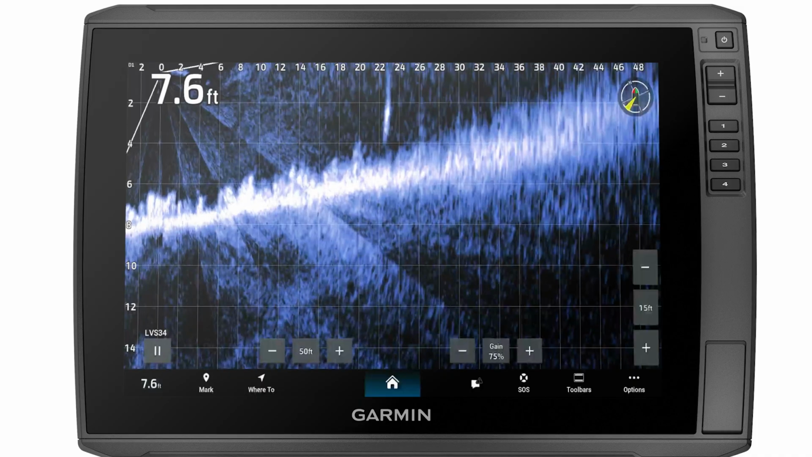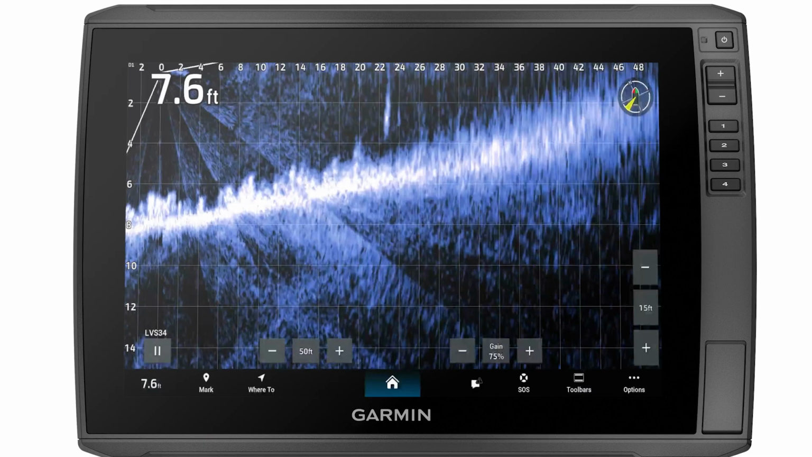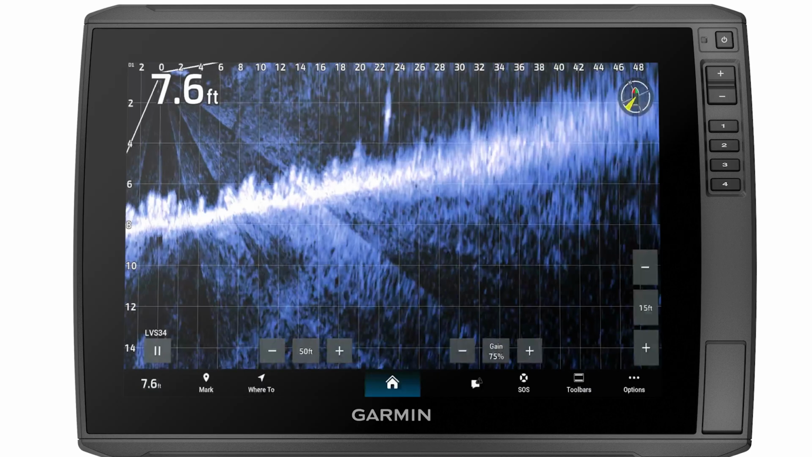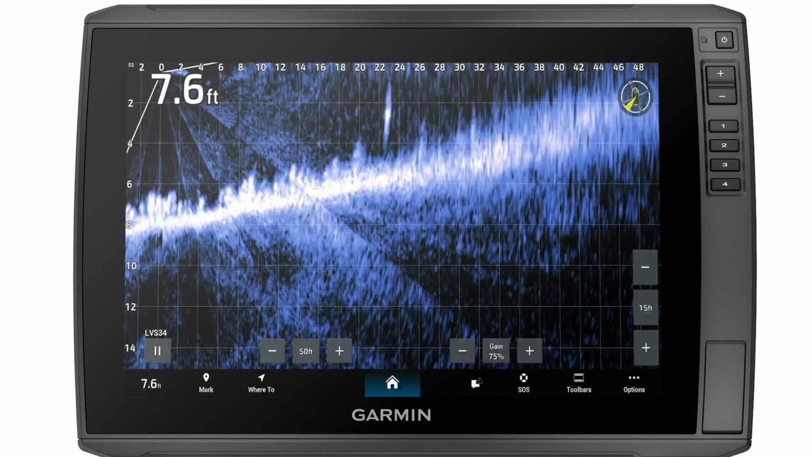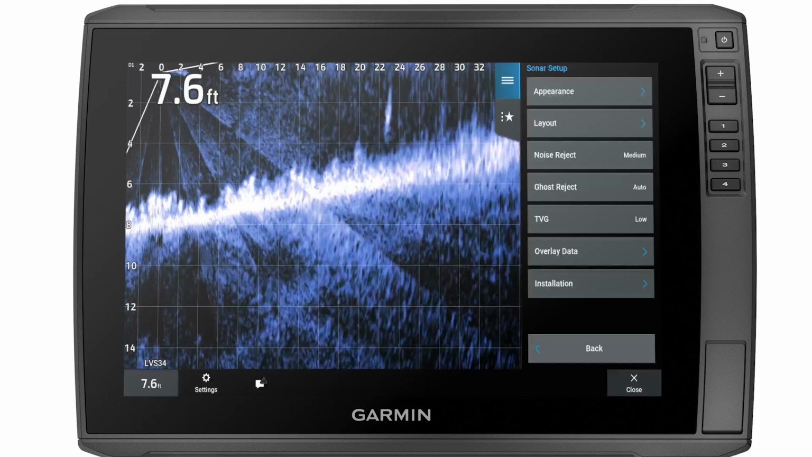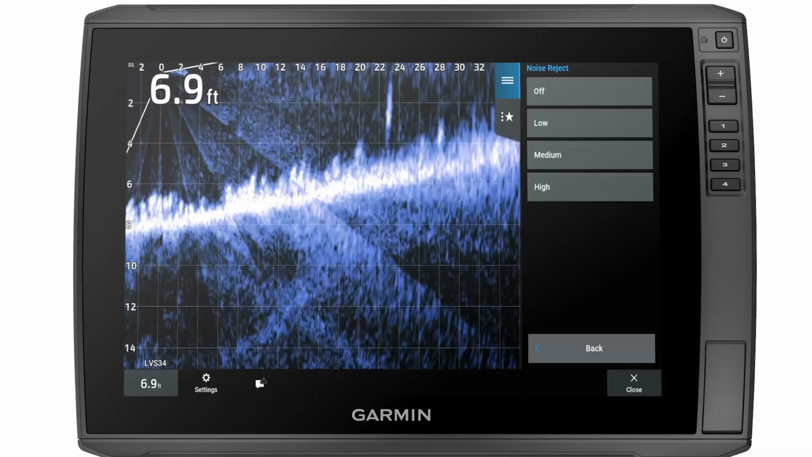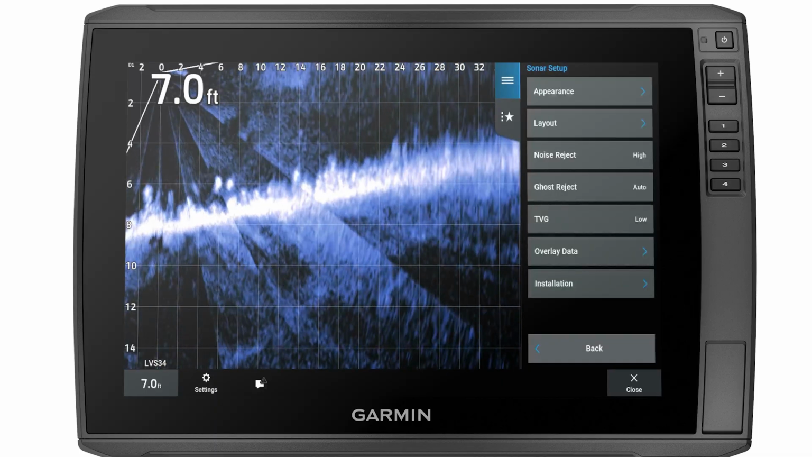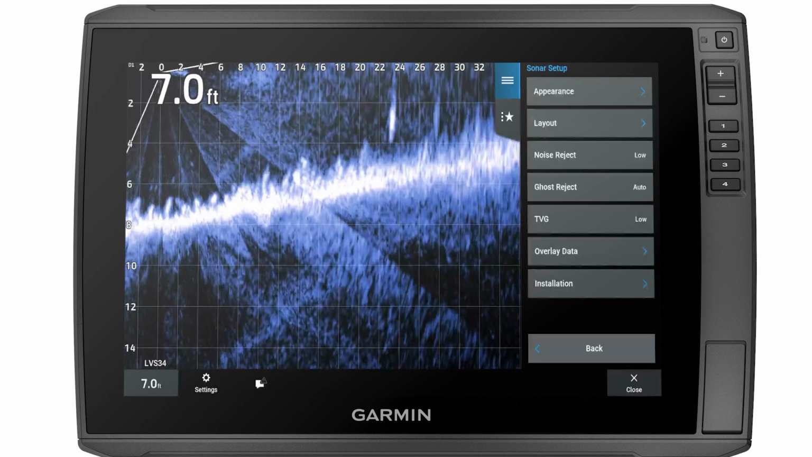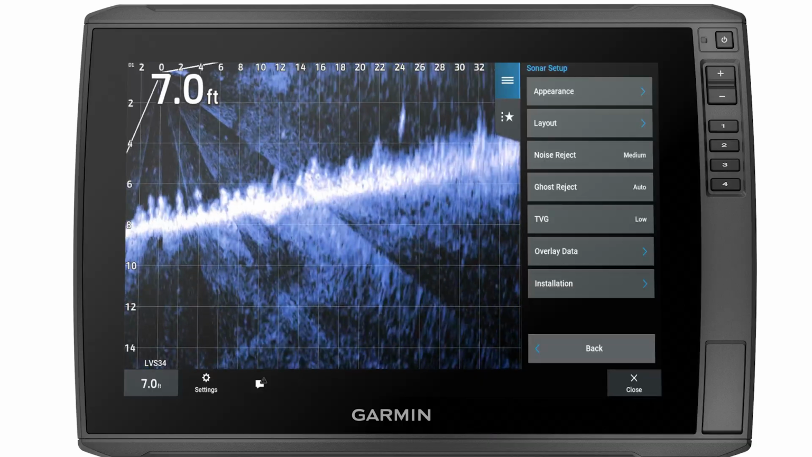Next, you can start adjusting the settings for your current conditions. The first thing we would look at is interference levels. The noise reject setting allows us to counteract interference in the image. This setting can be found on the LiveScope sonar page by selecting Options. Select Sonar Setup. Then select Noise Reject. Set Noise Reject to High for high levels of interference. Set Noise Reject to Low or Off for low levels of interference. Setting Noise Reject to Medium is usually the best option.